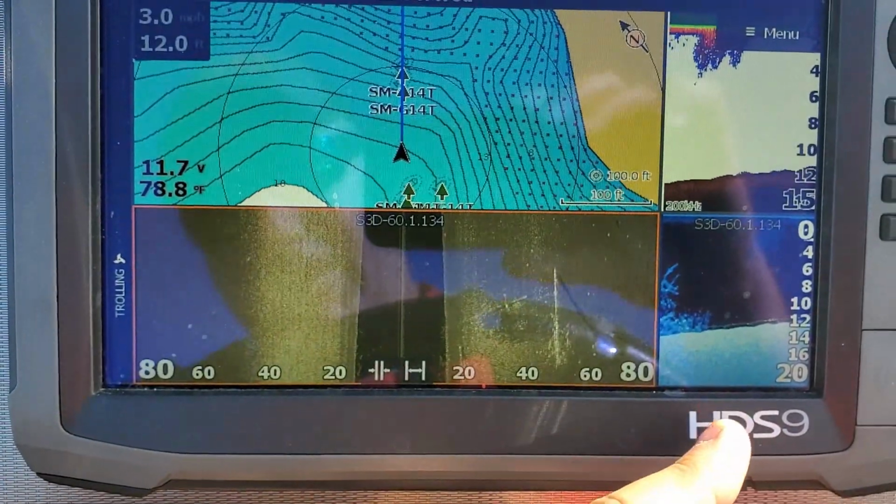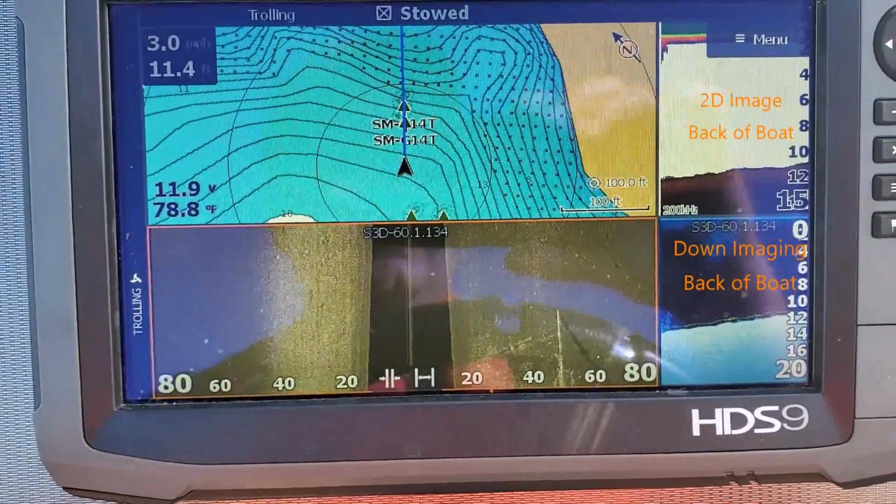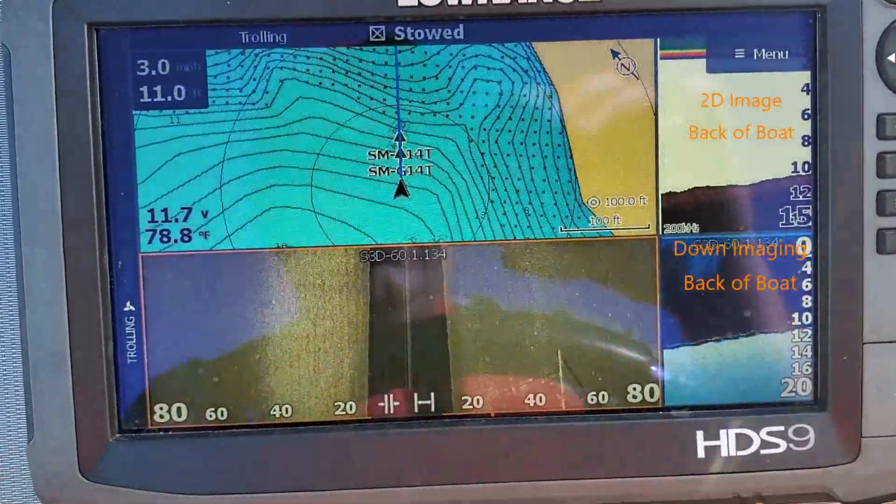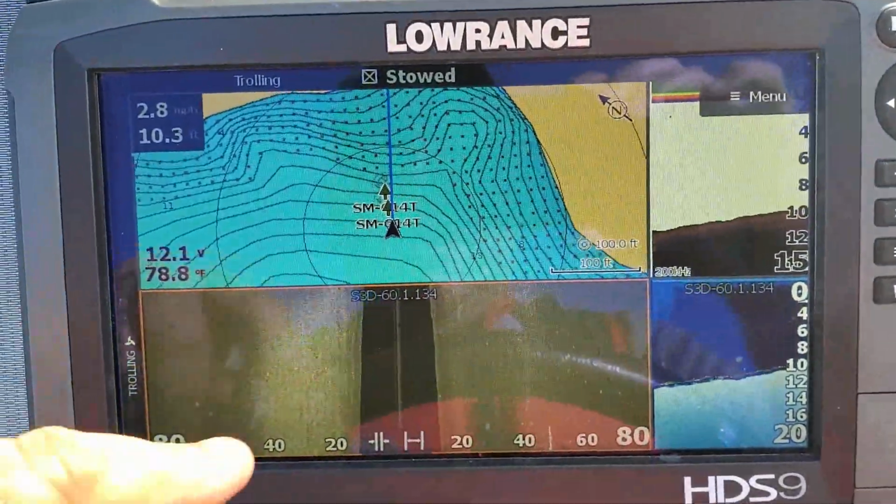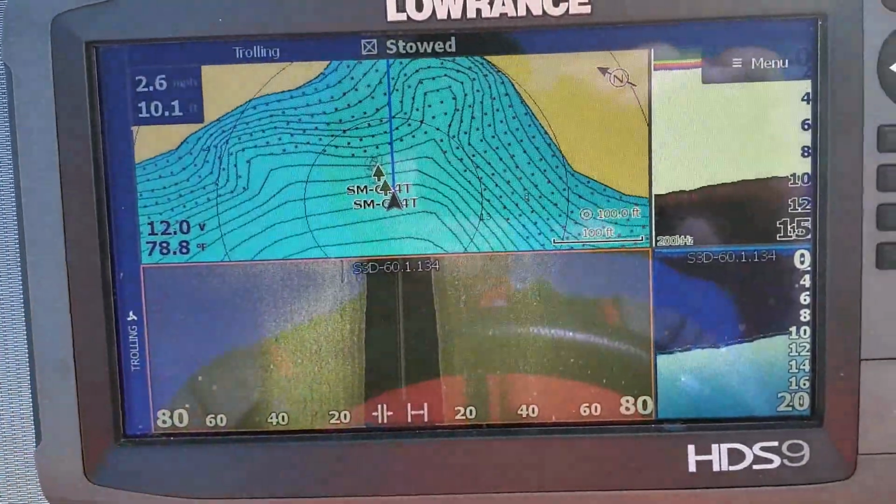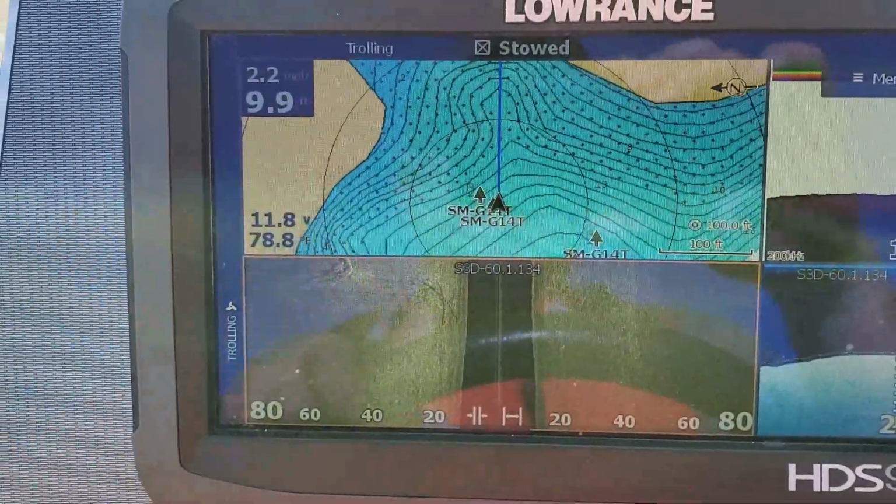And you can see on my down image, if you watched that just a minute ago, you saw me nick the edge of that tree right there to see what it looks like. So that's what I'm looking for when I'm trying to find some trees. And then I'll just zoom in and mark them with my GPS, which will go to my front fish finder up at the front of the boat.